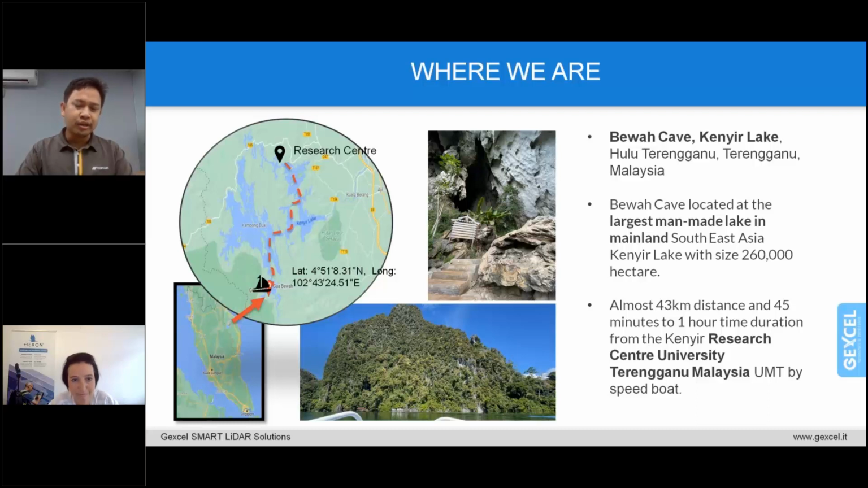And I would like to share a nice fact for all of you: Kenyir Lake is an artificial lake created in 1985 by the Kenyir Lake Dam on the Kenyir Lake River. It is the largest man-made lake in mainland Southeast Asia, with an area of 260,000 hectares.